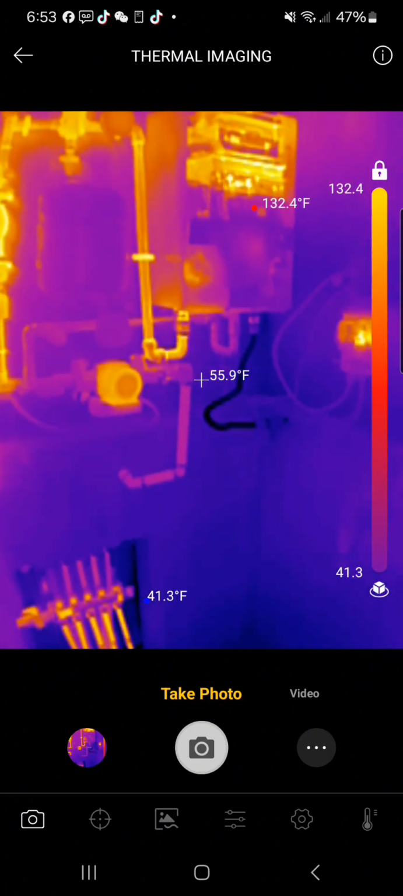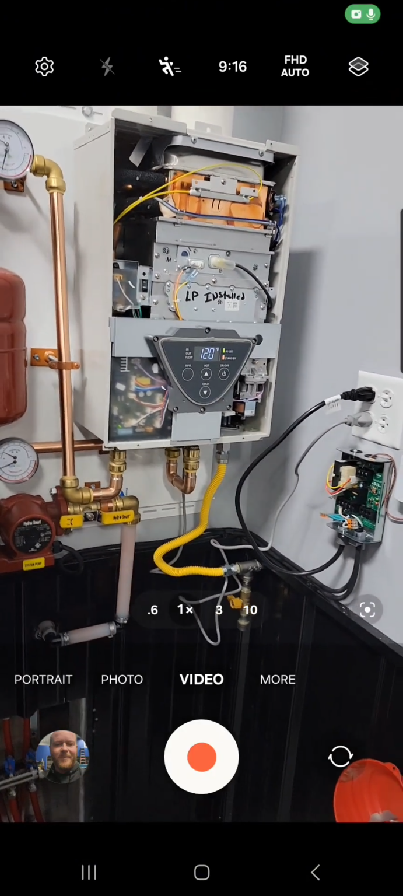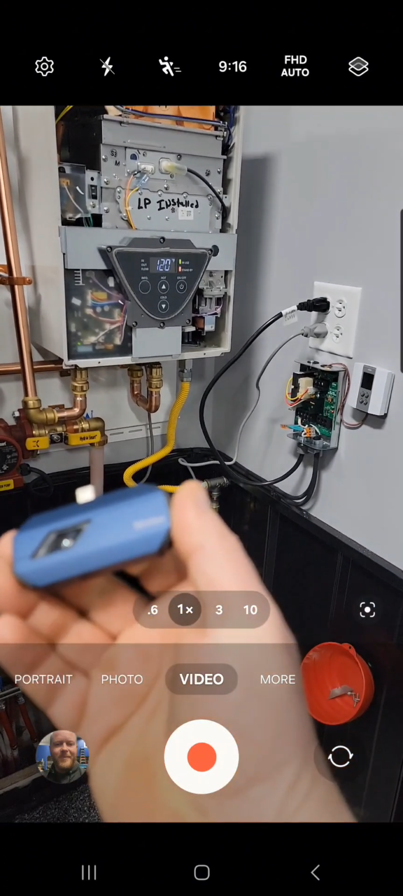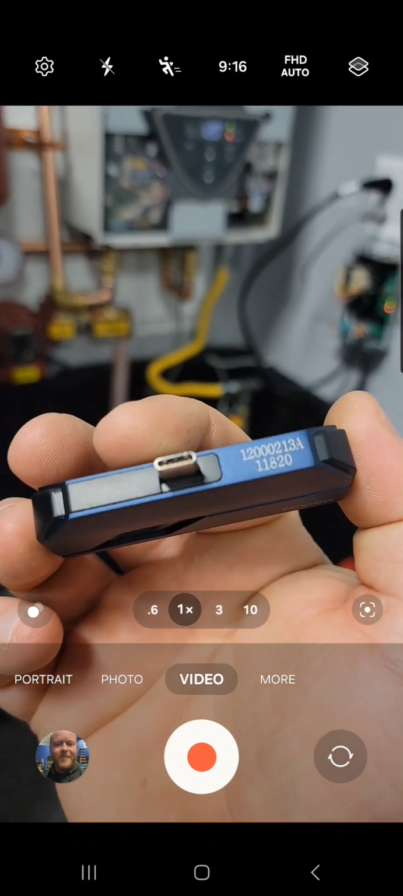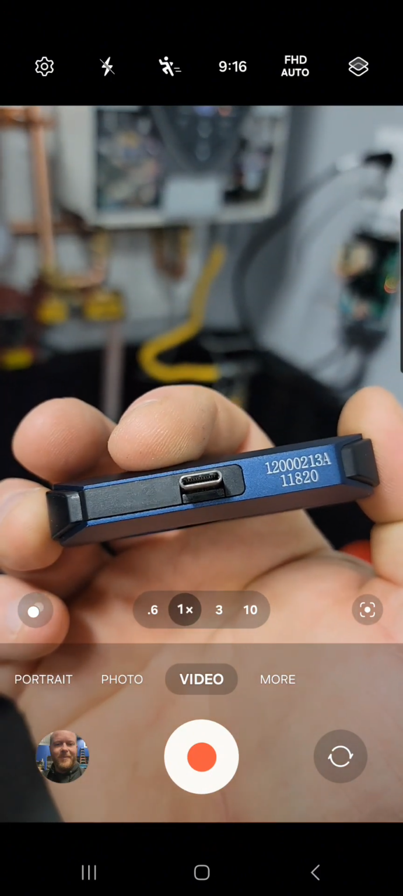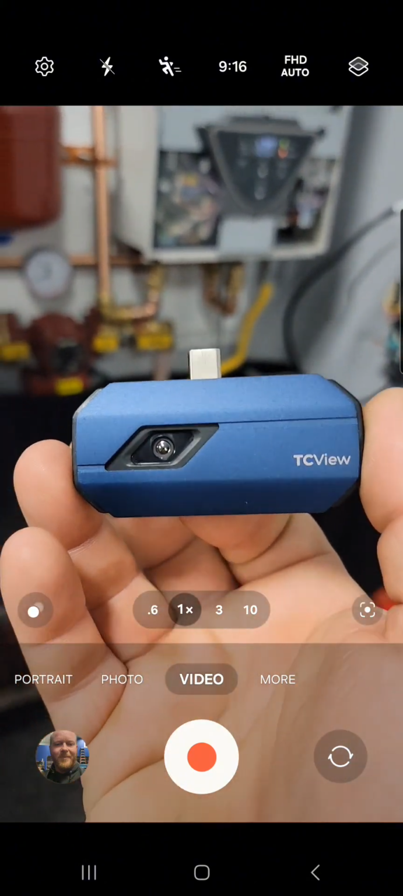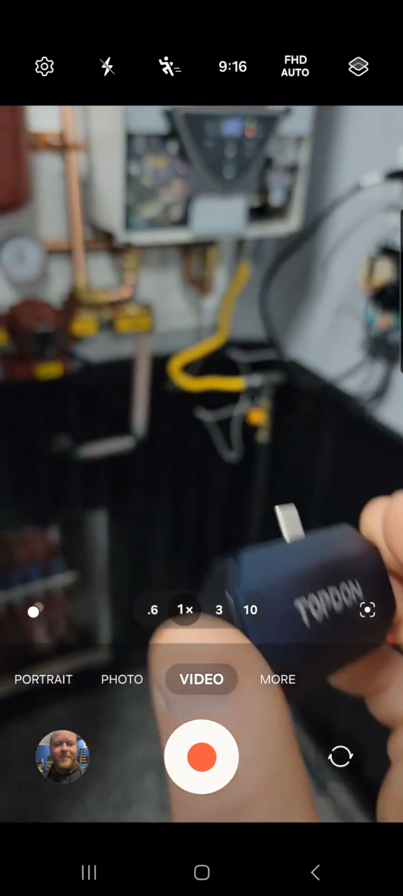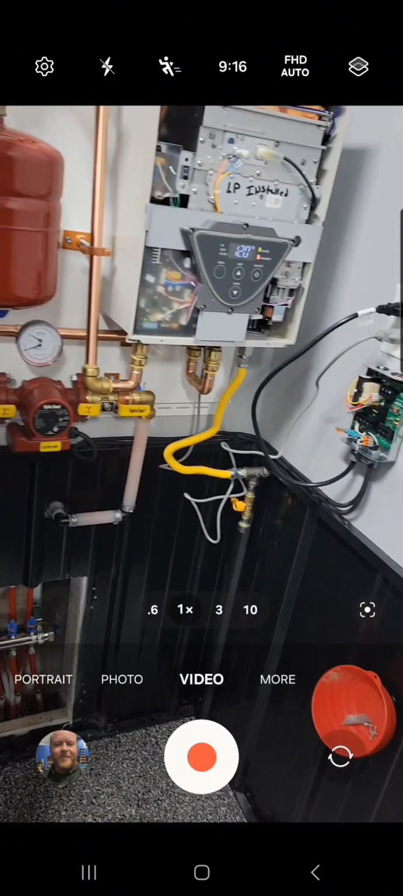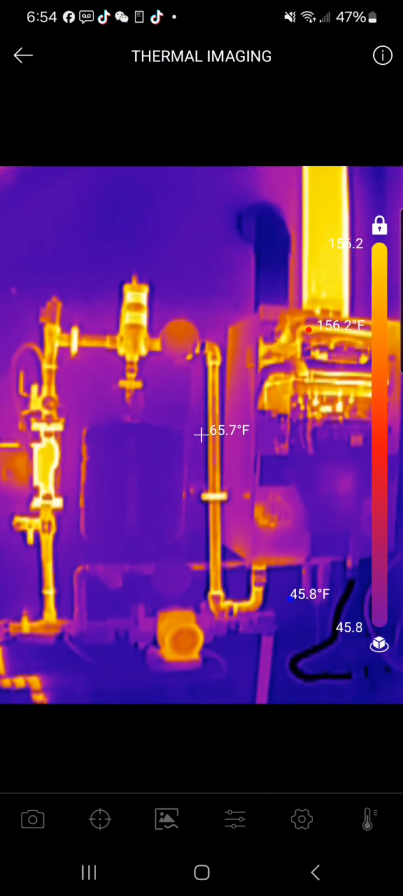So let me show you this little thermal camera that I got. It's pretty handy. Switch back over here, and this is the thermal camera. This is from Topdon. This is a TC001. This uses a USB-C port because I'm using my Android phone to be able to do this. So just this little guy, and it comes in a little case. And like I said, it's from Topdon, TC001. You just plug it into your phone, and I'm going to plug it in here, and you'll watch that this app will switch. There it is, thermal imaging, and we're up and running.